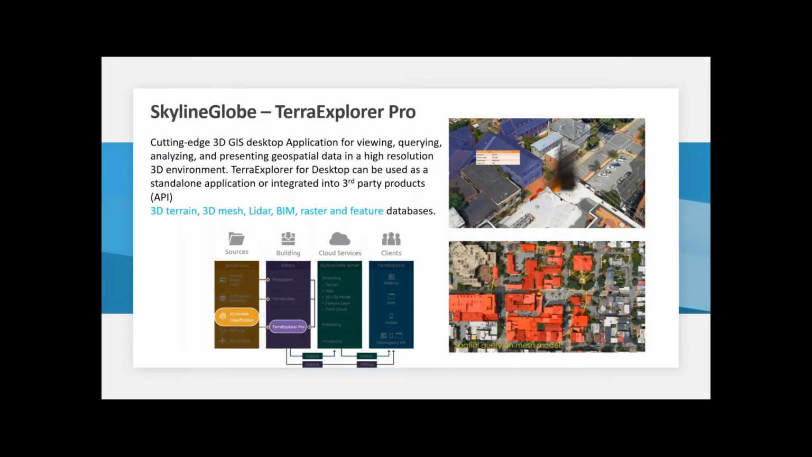So Terra Explorer is our desktop and web-based software that lets you do all the analytics with this imagery and these models. And as Ewood showed, you can add in your own textures, whether it's fires or cars or planning. You can start to do your own stuff inside there.